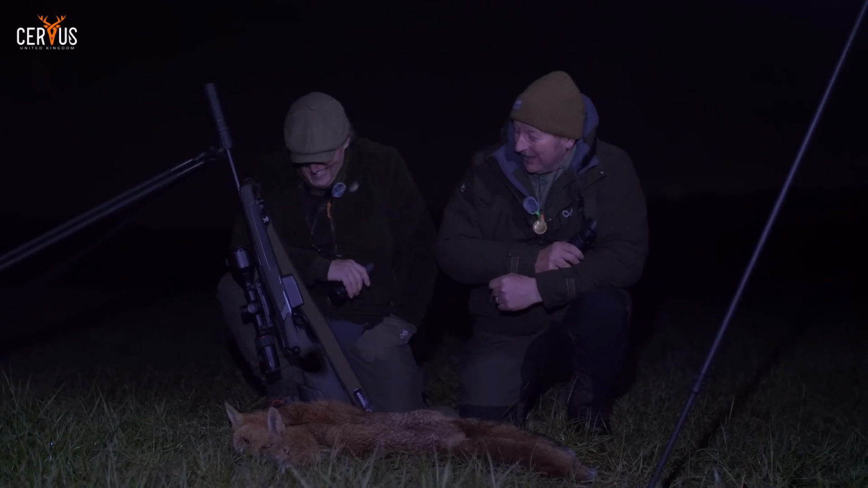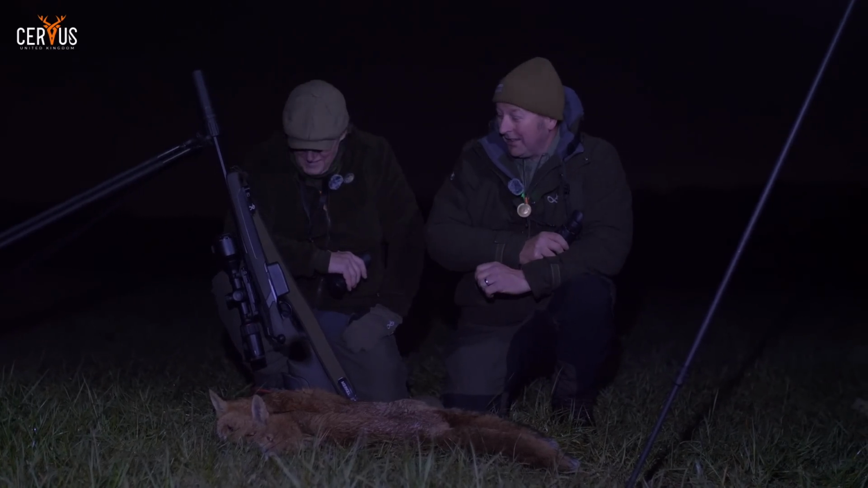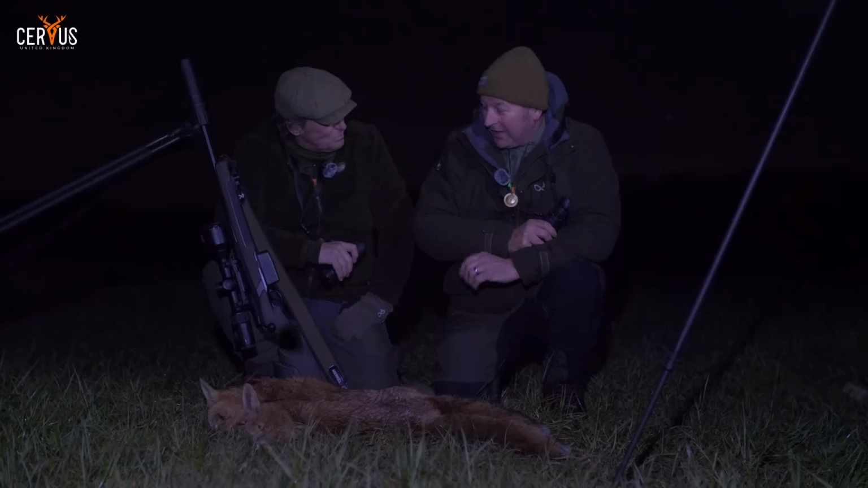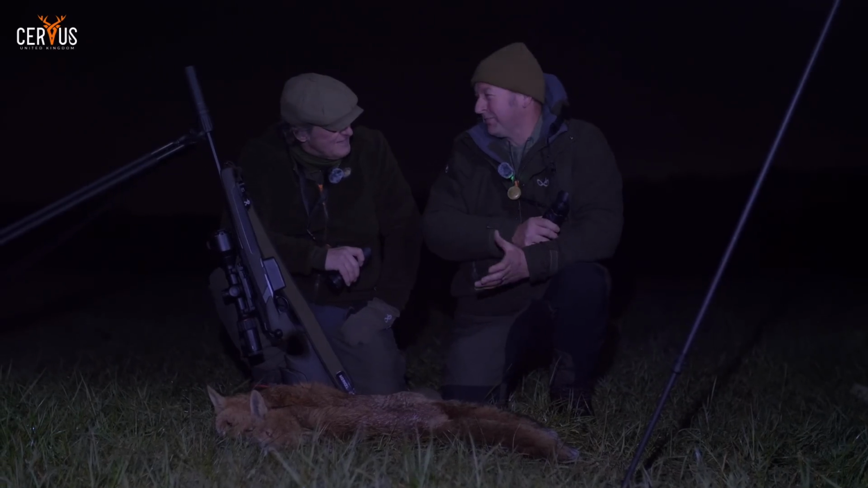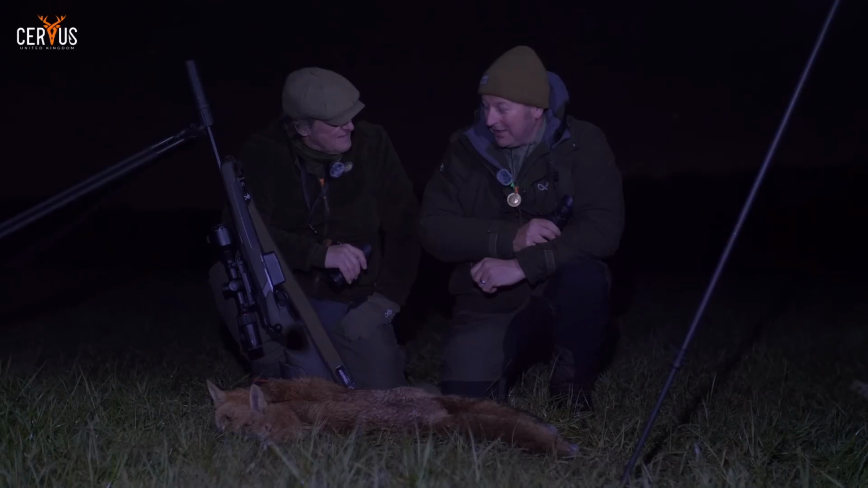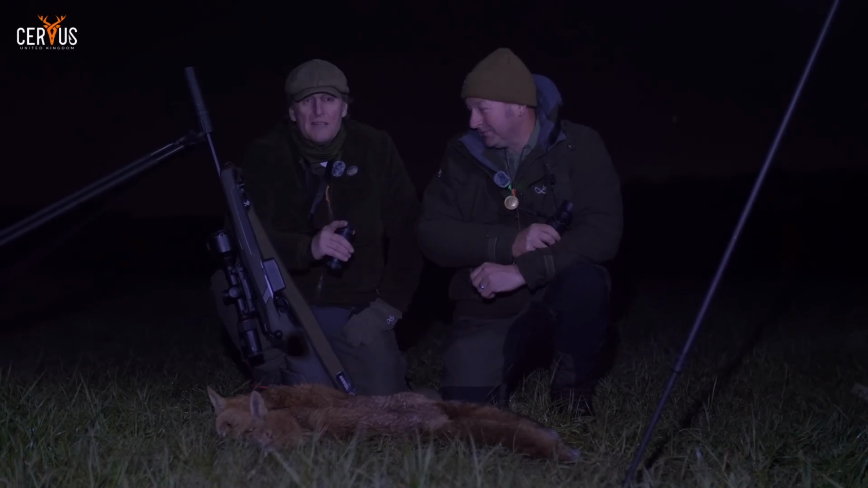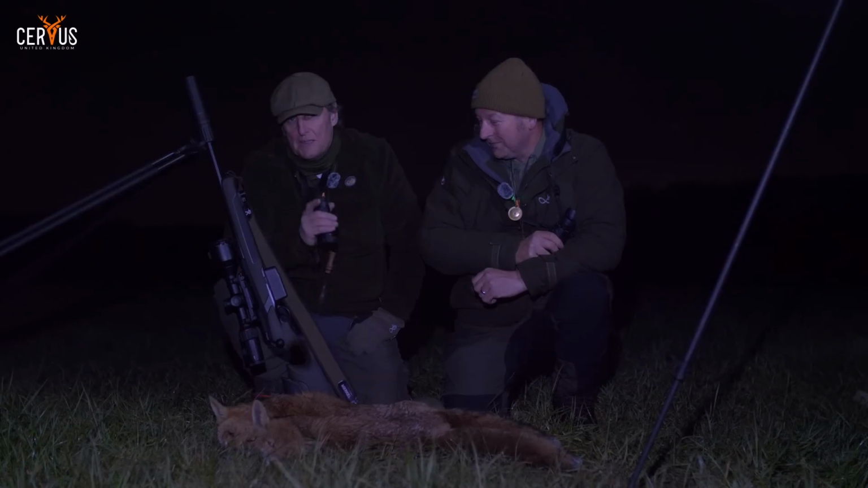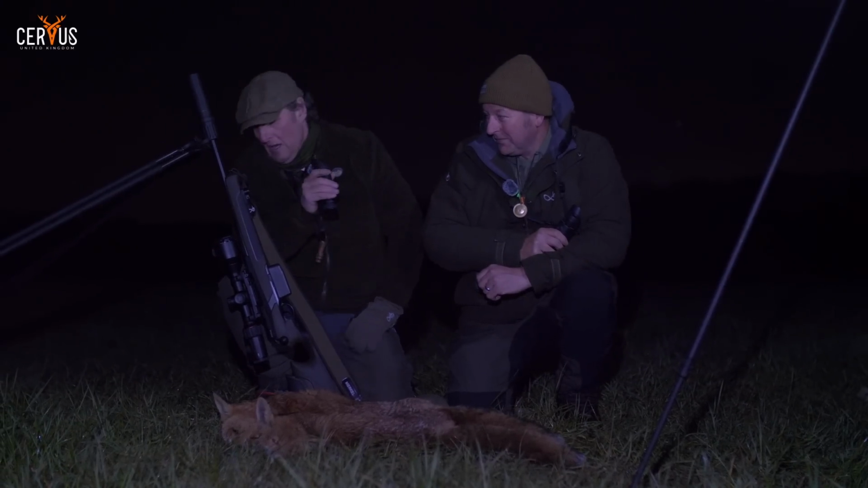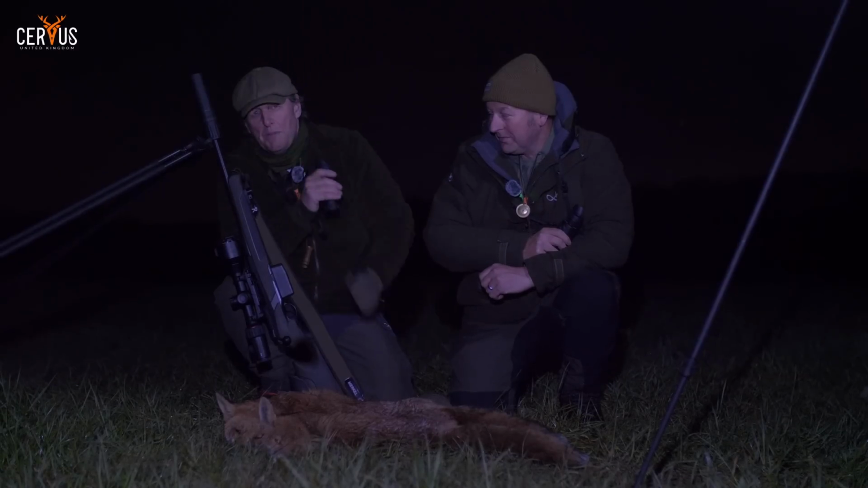It's very good. It has amazing clarity. And it's very easy to use, as are all the scopes nowadays. They're all very, very nice to use. The only negative thing about it, and it's not a fault of the scope, is probably our mounting, in that my scope's mounted quite low to the back of it, so it picks up the sound moderator.